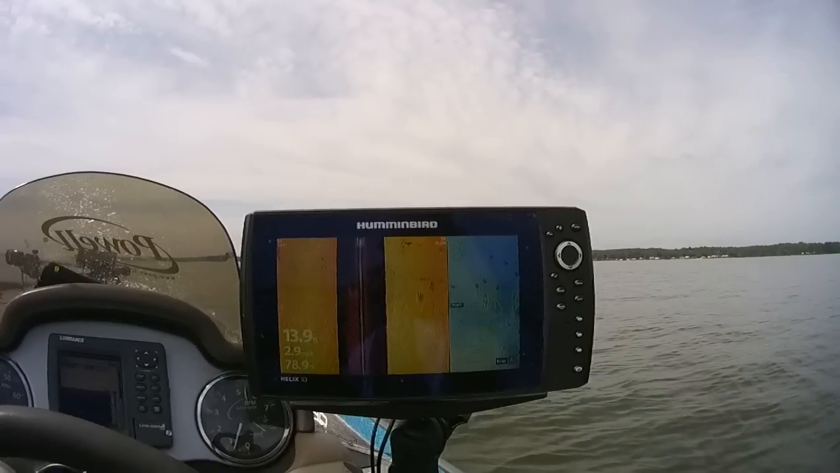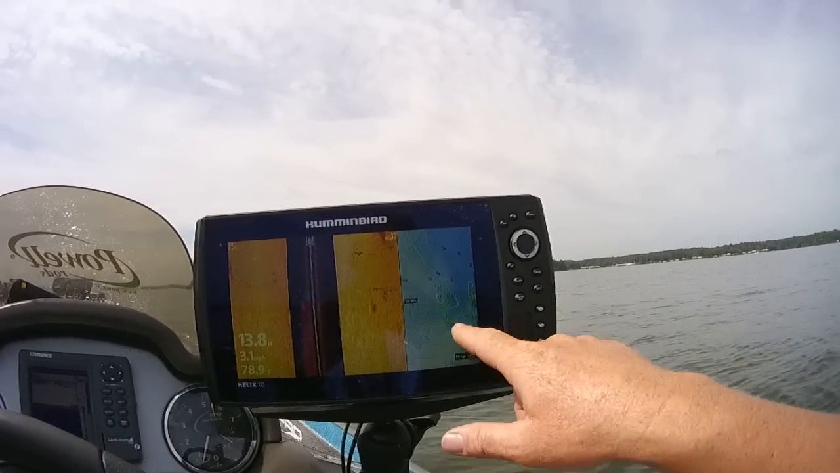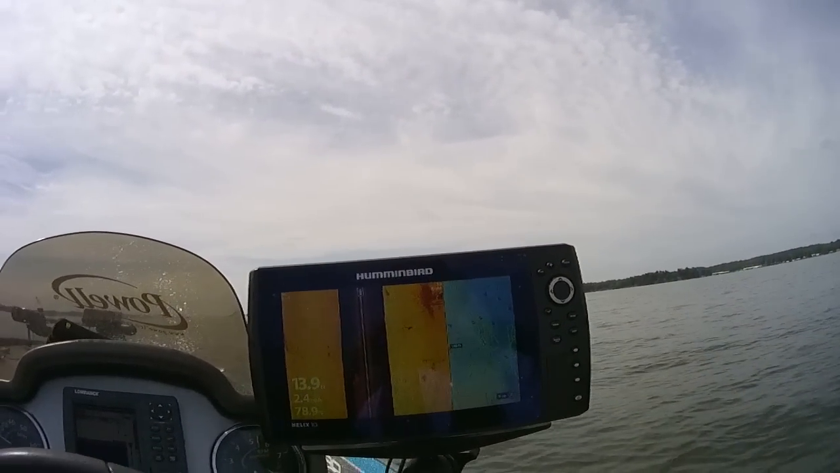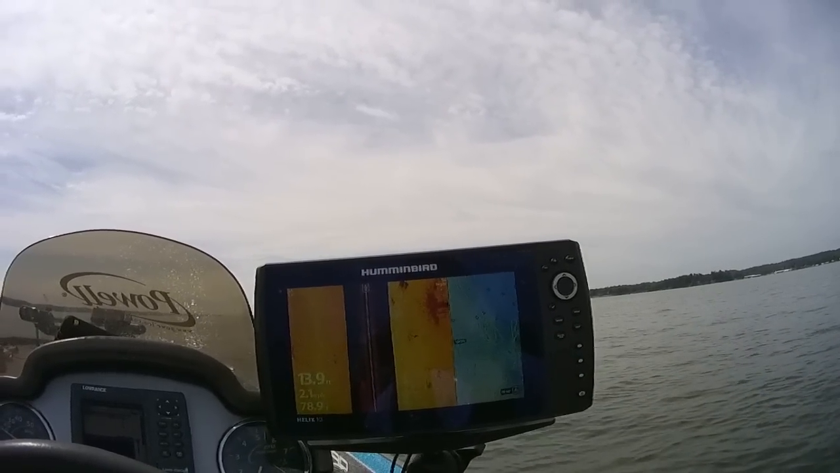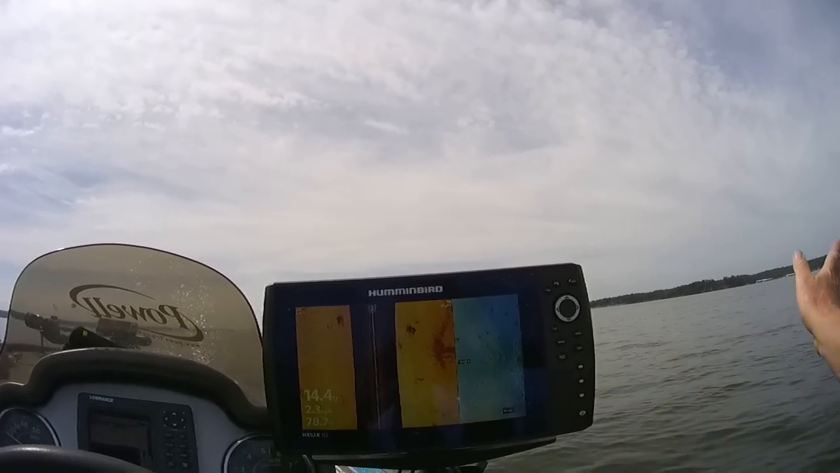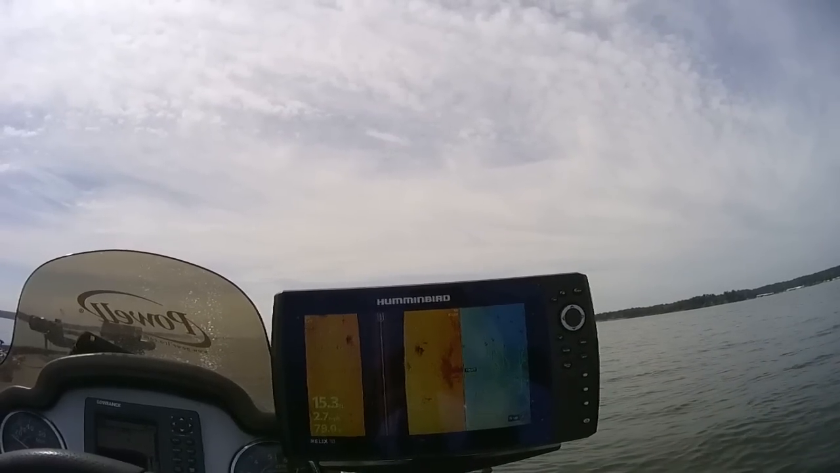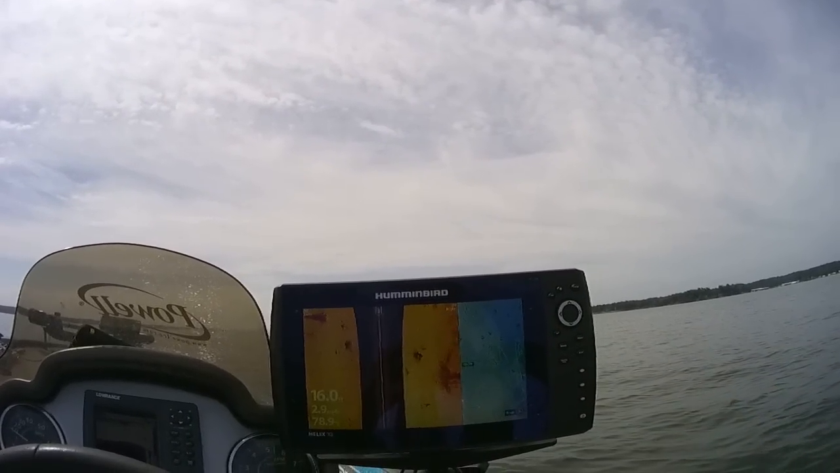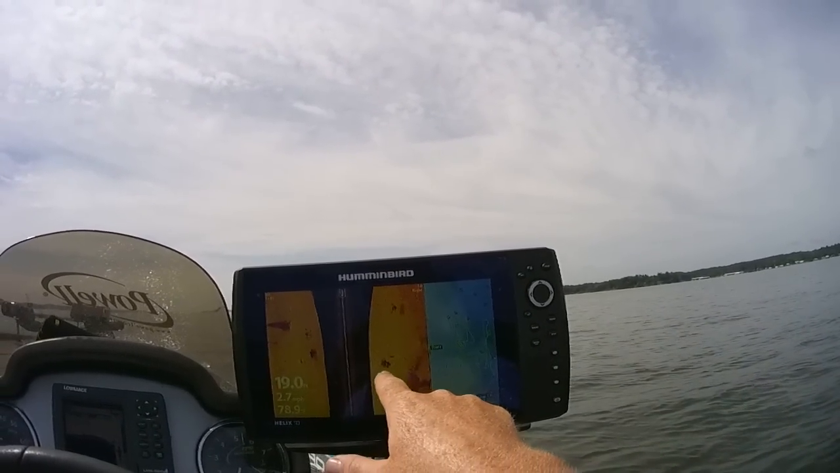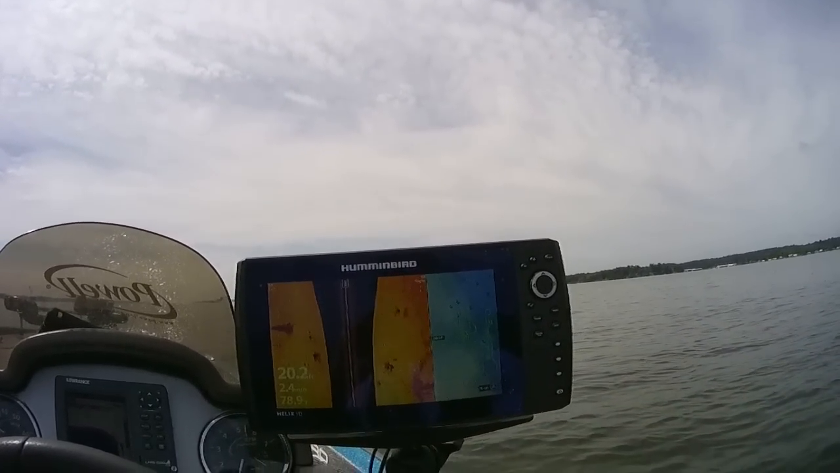As you can see here on the GPS screen, I've idled over this. We're on a point. It's got a little cut in it, and we're going to idle off the tip of this point. The cut's going to go in here to our right, and we're going to idle off the tip of this point. It's going to break off, and as you can see on this screenshot right now, there's like 1, 2, 3, 4, 5 different stumps on here.